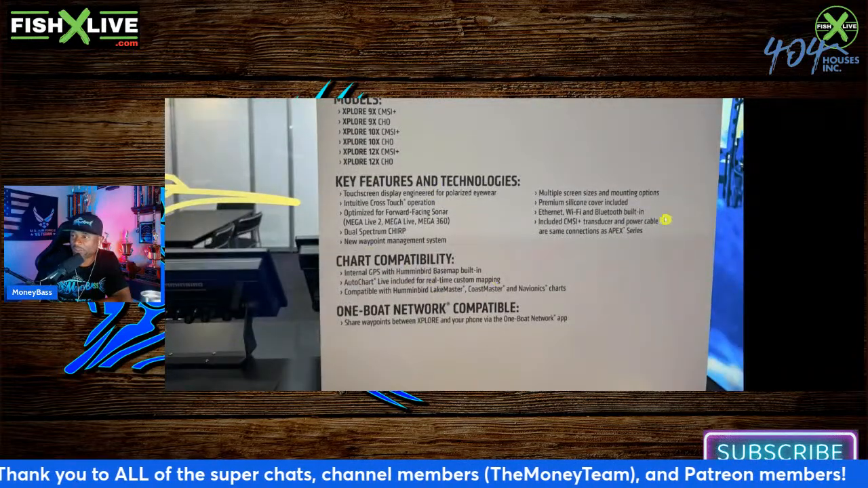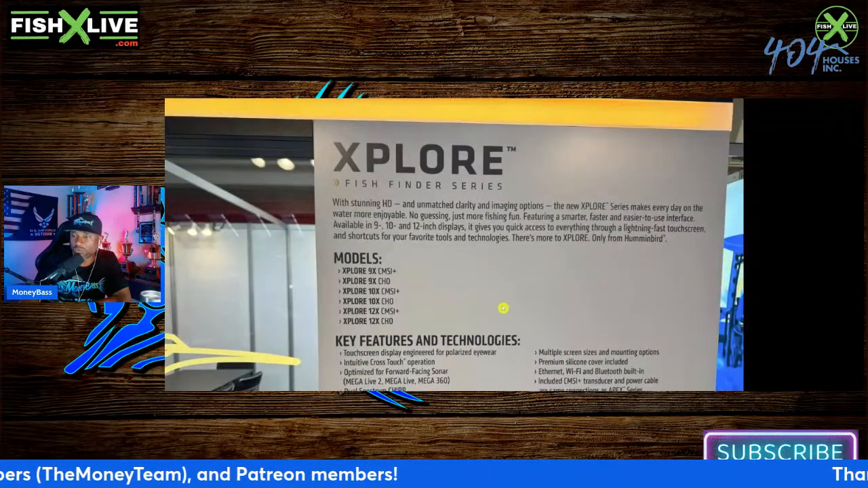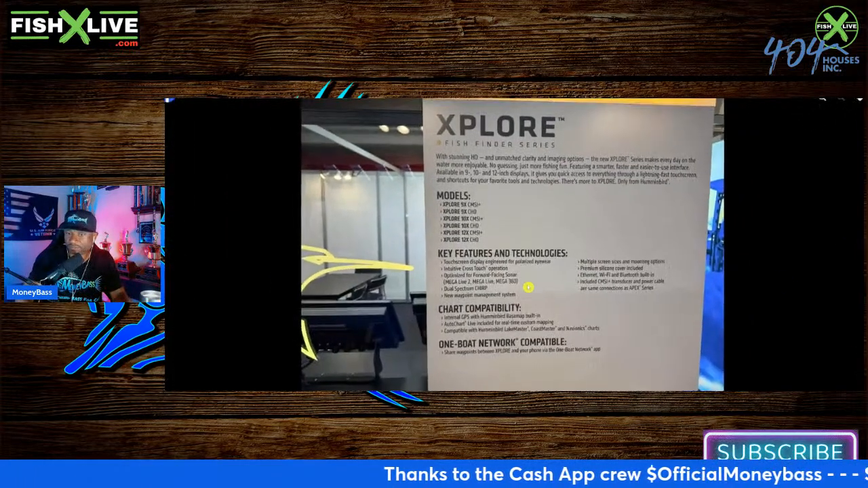All right. Let's see. So we took a look at the unit. So apparently this is the unit that you will have to have in order to be able to run Mega Live 2, one of them. But let's go ahead and take a look again. Hold on, guys. Let me just scroll back.